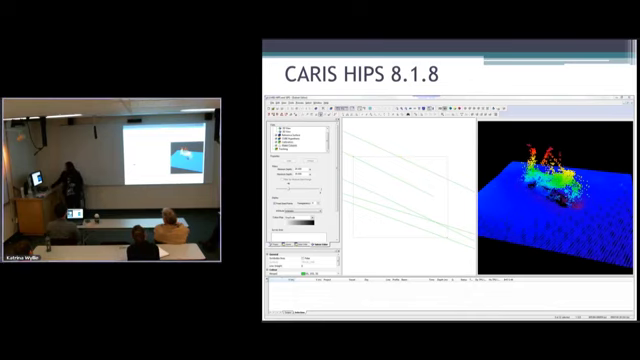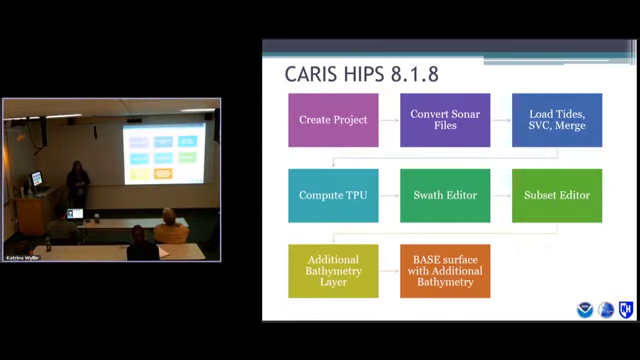And the general workflow in HIPS is very similar to bathymetry. Create a project, convert your data, load your tides, your sound velocity, and merge it so they're applied. Compute TPU, your total propagated uncertainty. That is if you want to make a CUBE surface, which is just a statistical uncertainty surface, you need to do that.